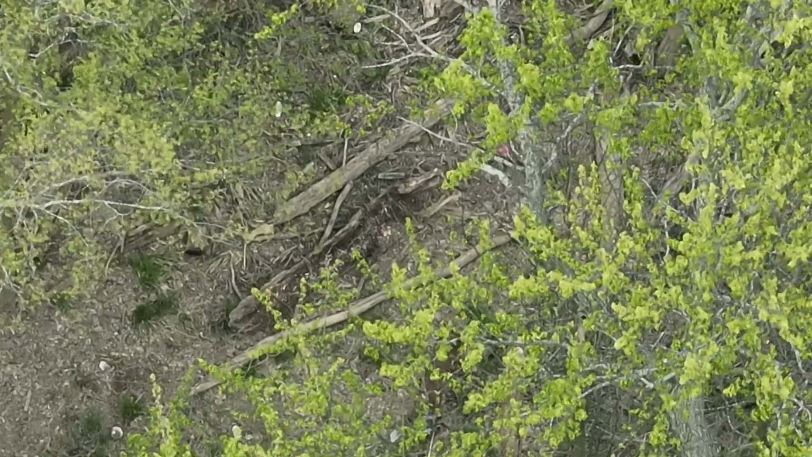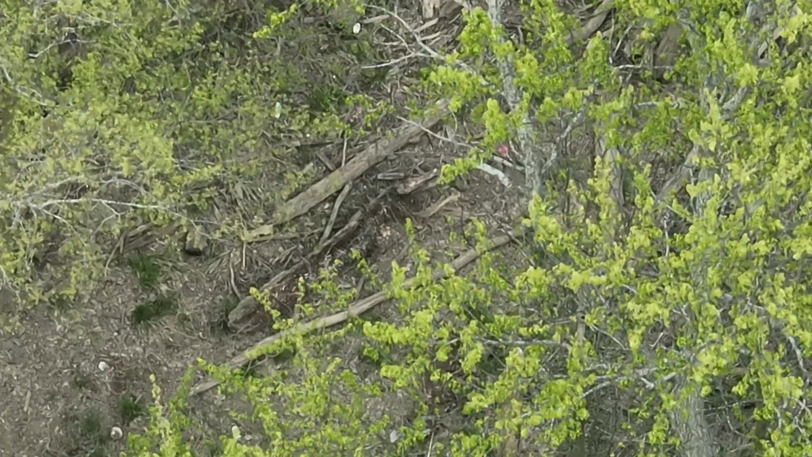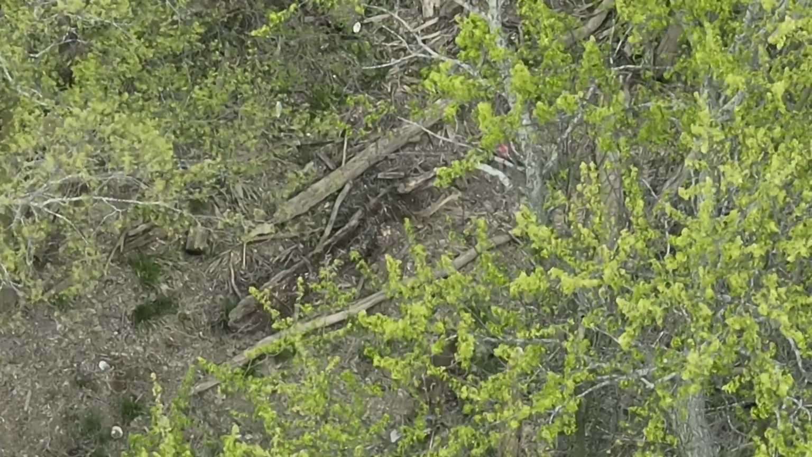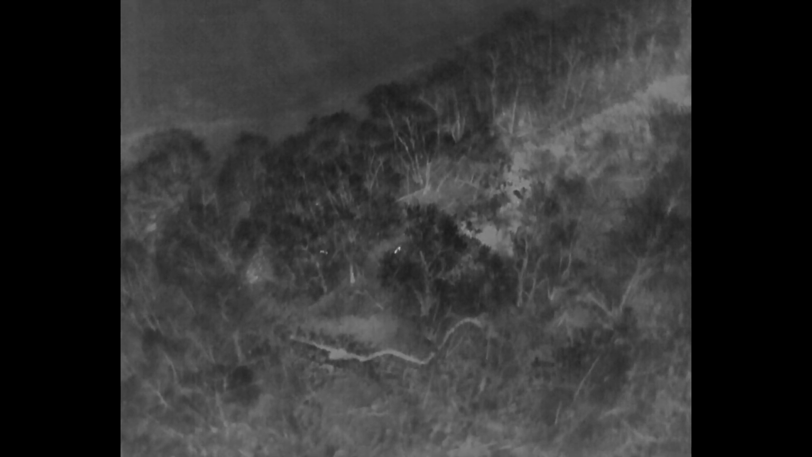So here I just kind of give you what I was looking through to see these deer, and what the process took to actually get a small clip of them as they move through this more of a timber area.